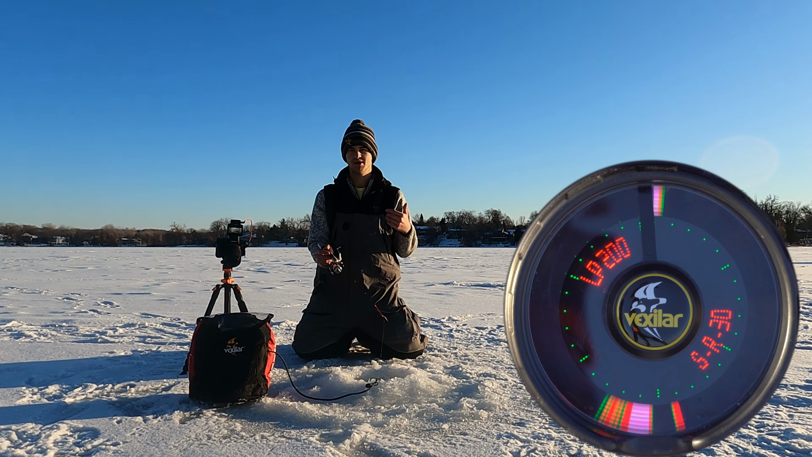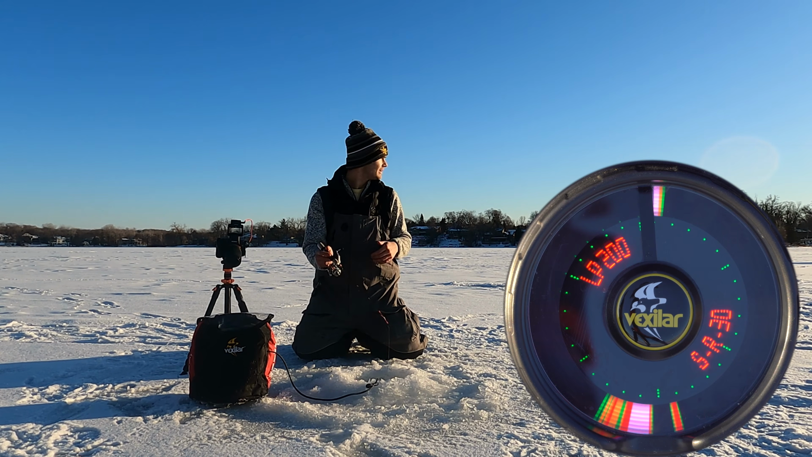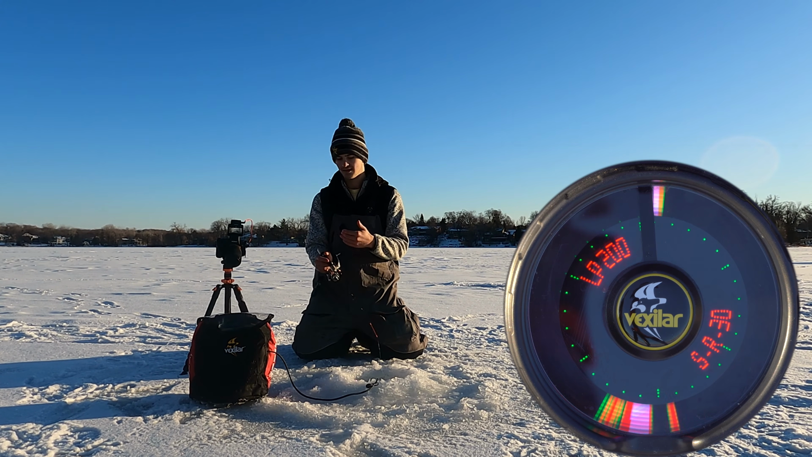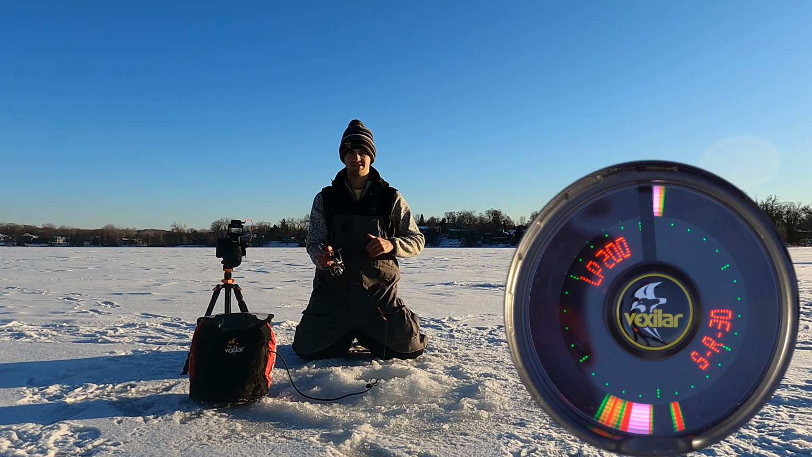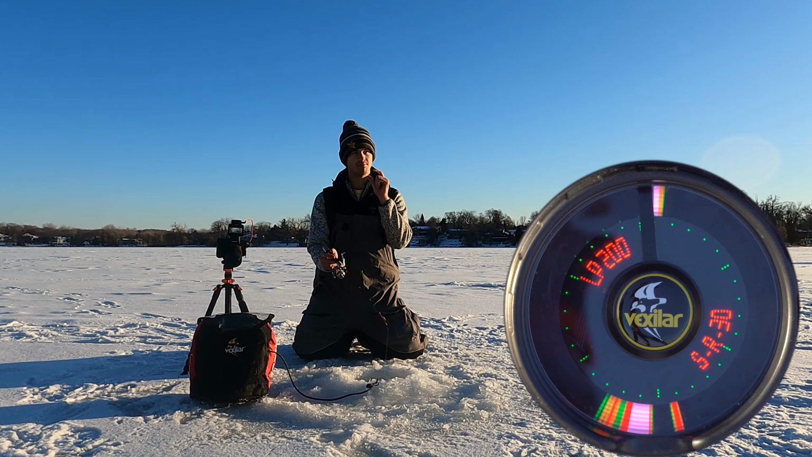Sometimes try sizing up. I like to switch baits a lot, I like to switch colors a lot. I recommend, instead of just switching the same color of the same bait, try switching baits, try different baits instead of different colors, because sometimes they'll like one bait and they won't like a different bait. I like to fish all different kinds of baits to see what these fish like, especially if I'm fishing new lakes.